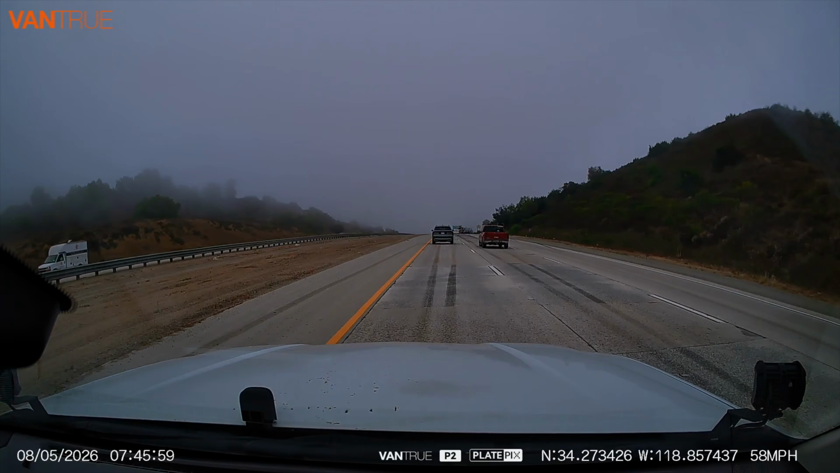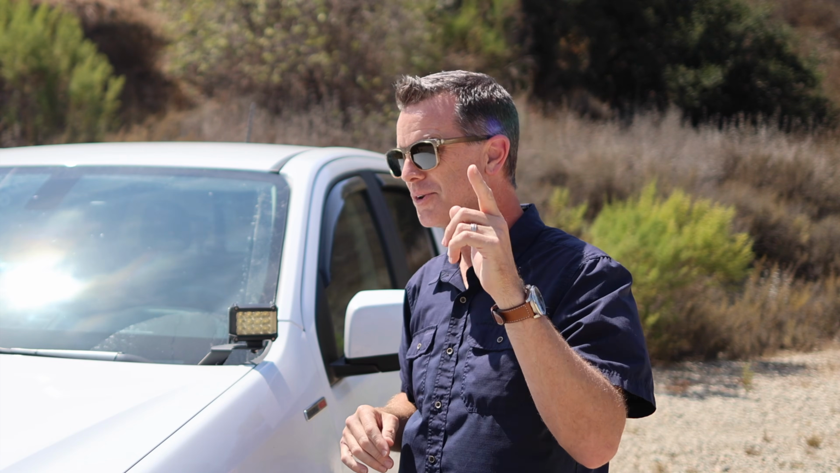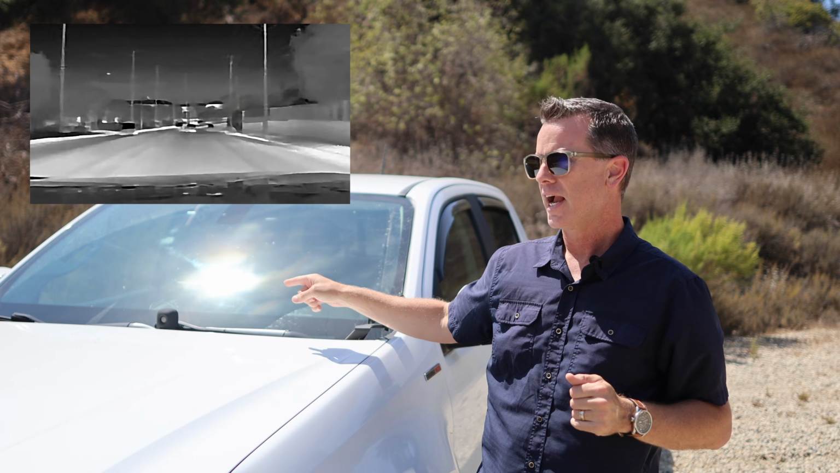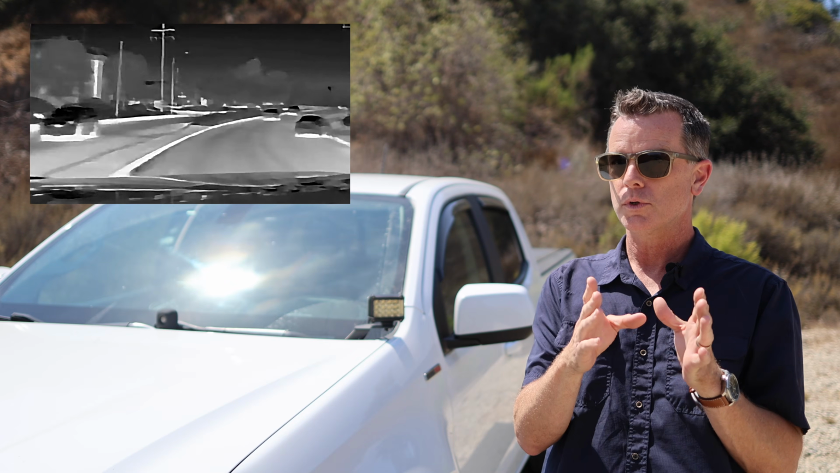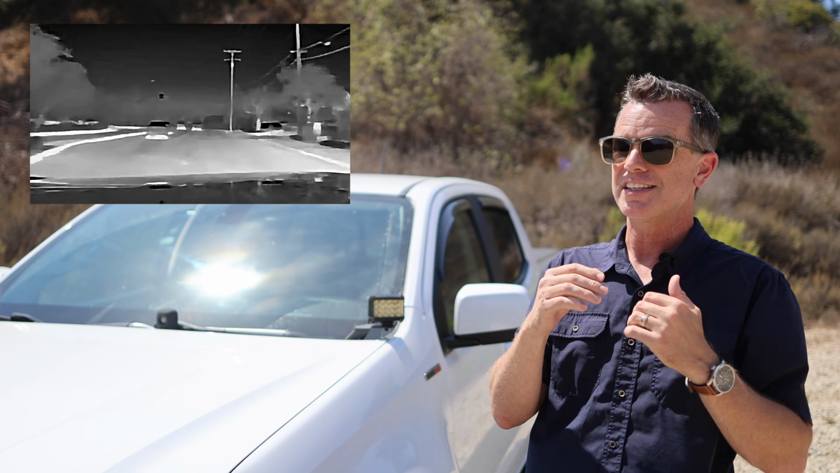Your typical camera has a forward-facing camera. Some have ones that film inside the cabin, and some film out the back. I haven't seen one with this feature. This is that forward-facing infrared camera. That camera can see in total darkness. It's not night vision, it's infrared. It picks up heat signatures. And what's really cool about that is people, cars, and things like that give off heat signatures.